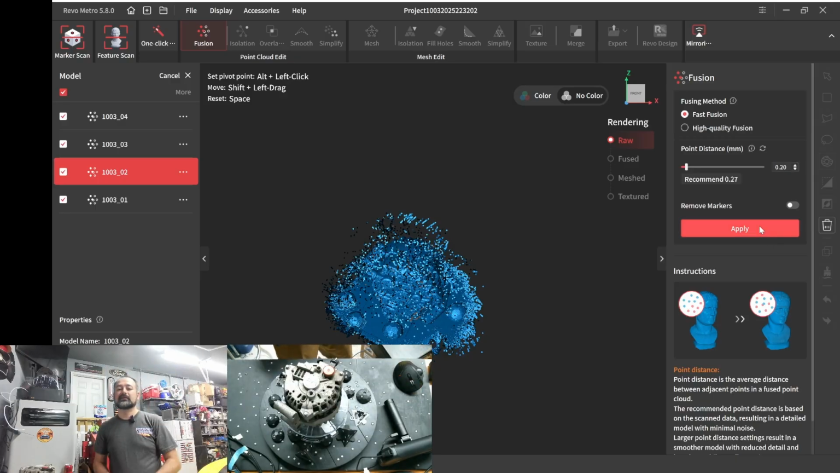Let it process this. Now this is the same laptop I was using with the Track It scanner. The tripod's actually standing right here. And actually my Metro X. This was bought new when I was beta testing the Metro X. So this is, I think, an i9 processor, and then the GPU is a 4070 GTX.